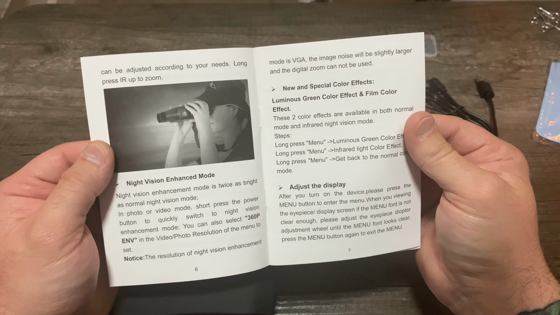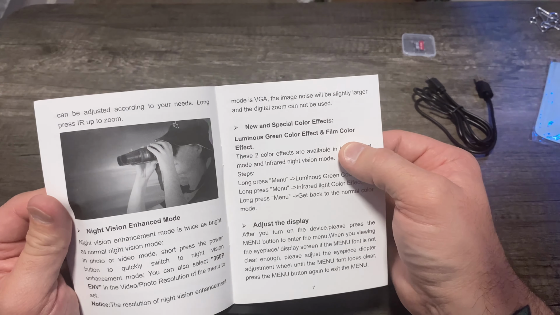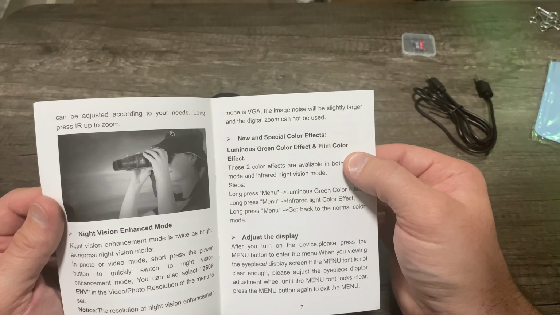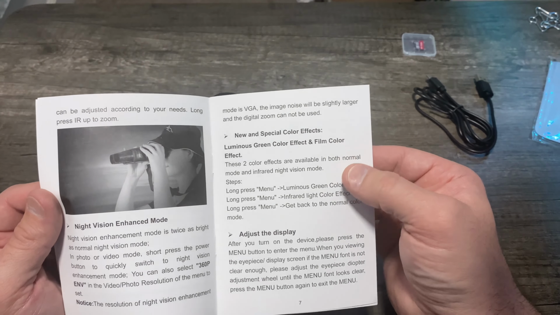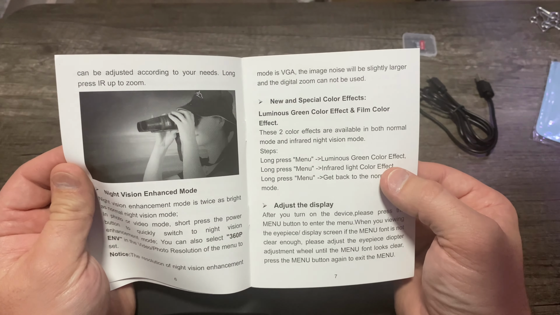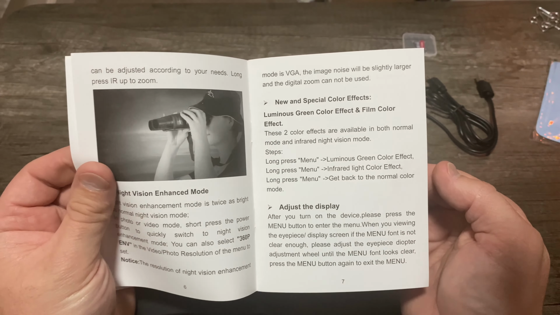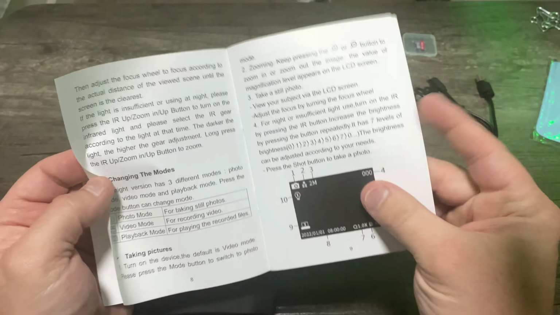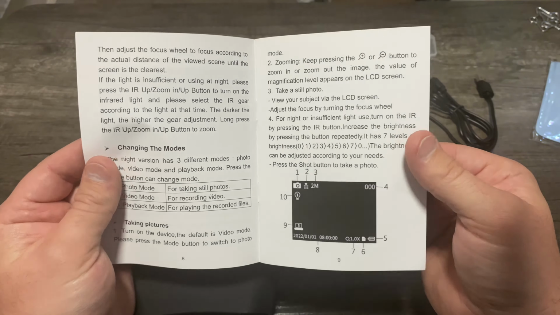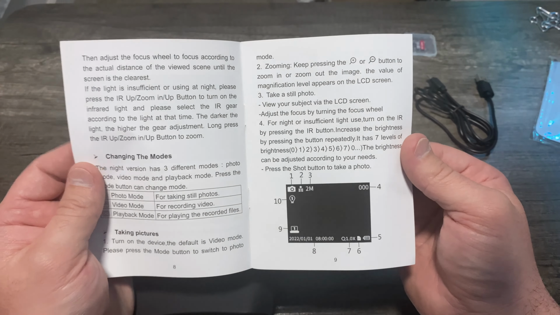So we got night vision enhanced mode. We have special color effects. So you have the luminous green and then the film color. I call it that purplish screen that you just saw a second ago. That's that film color effect. And then here's how you get to each one of those modes. Long pressing that menu button changes between the effects. So there you go. Photo mode, video mode, and then playback mode. So you can record, or you can play back those recordings that you took, or view through your photos that you took.